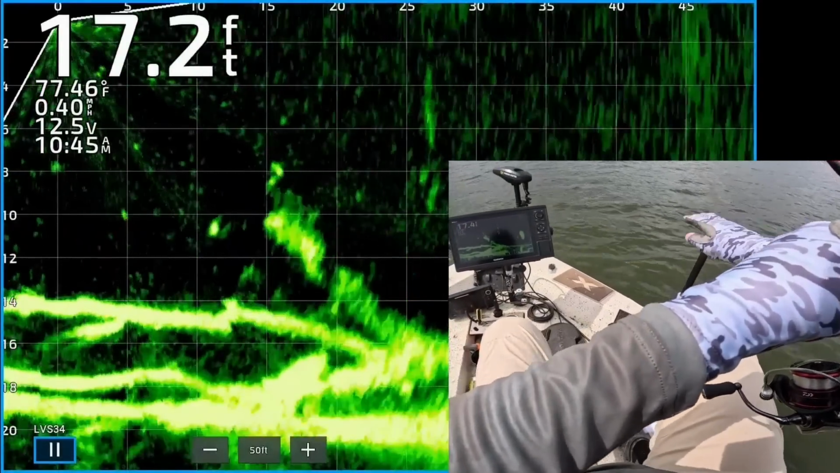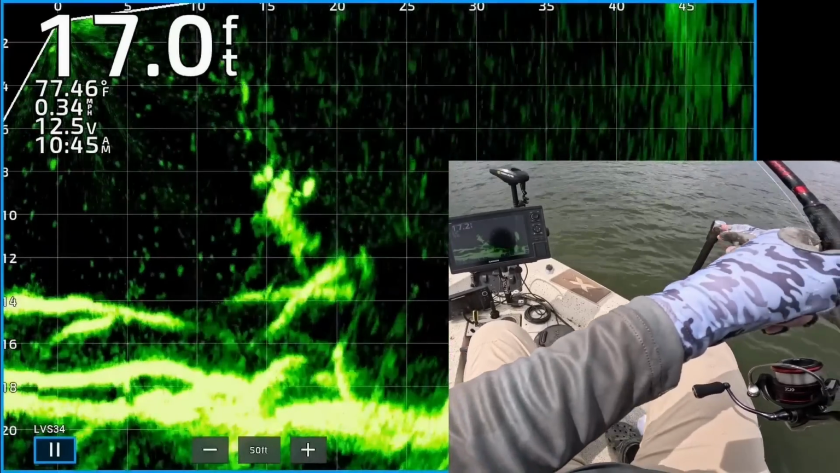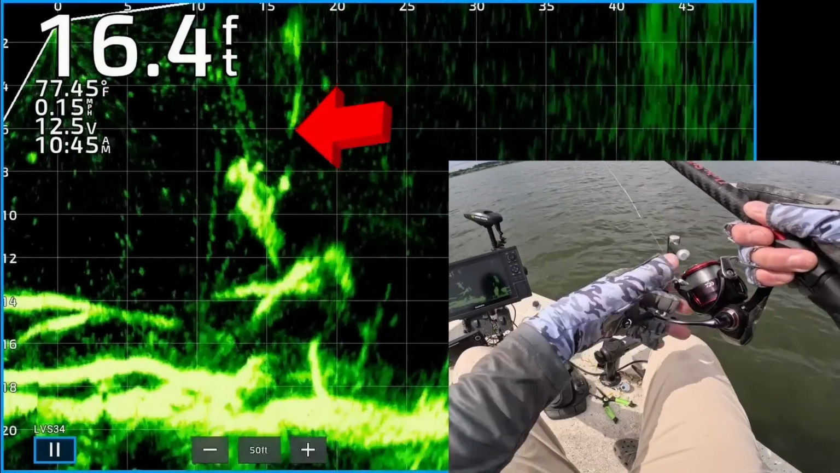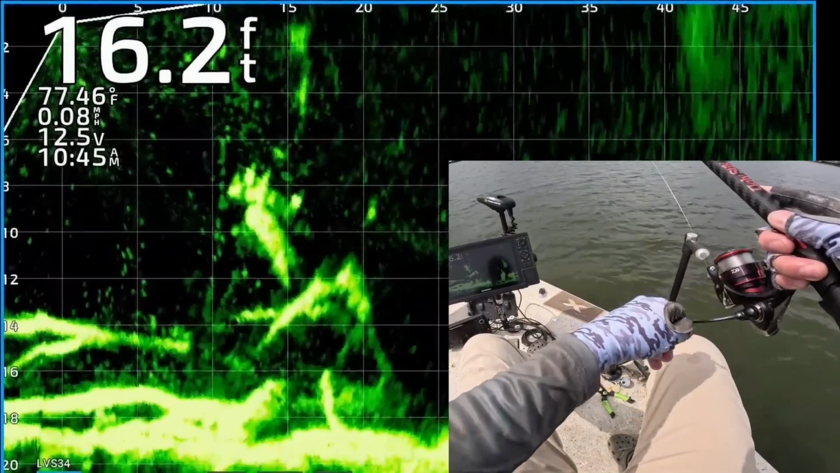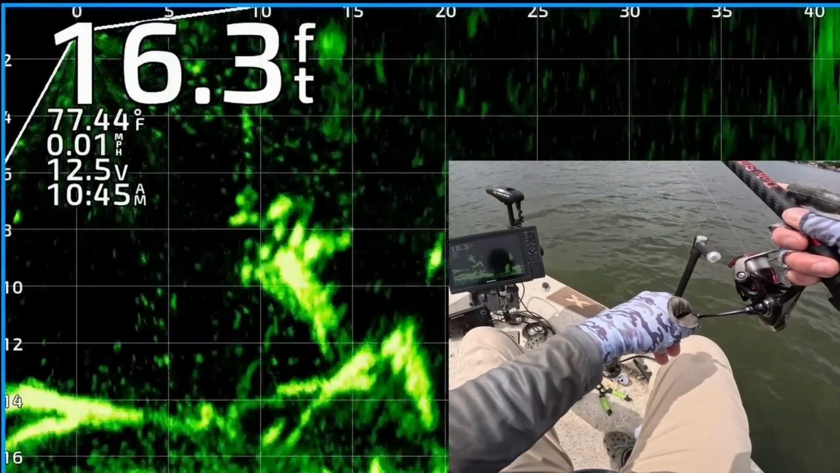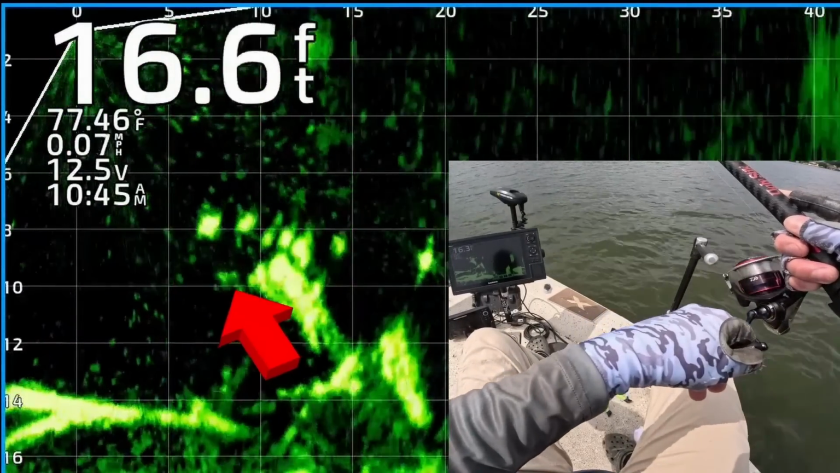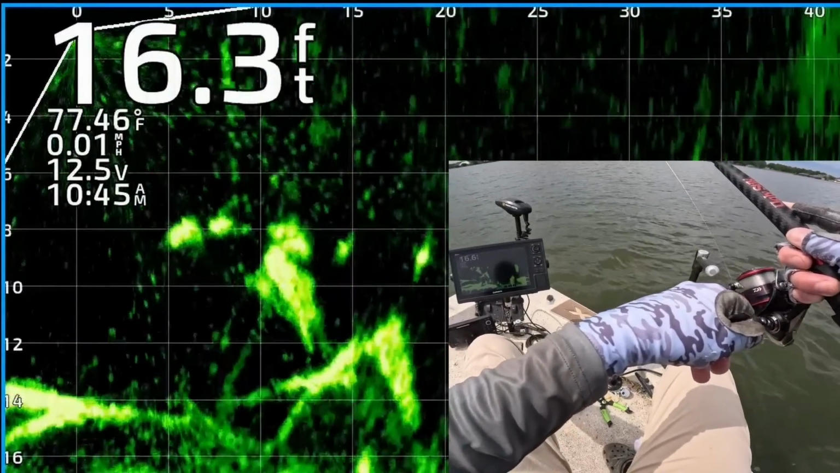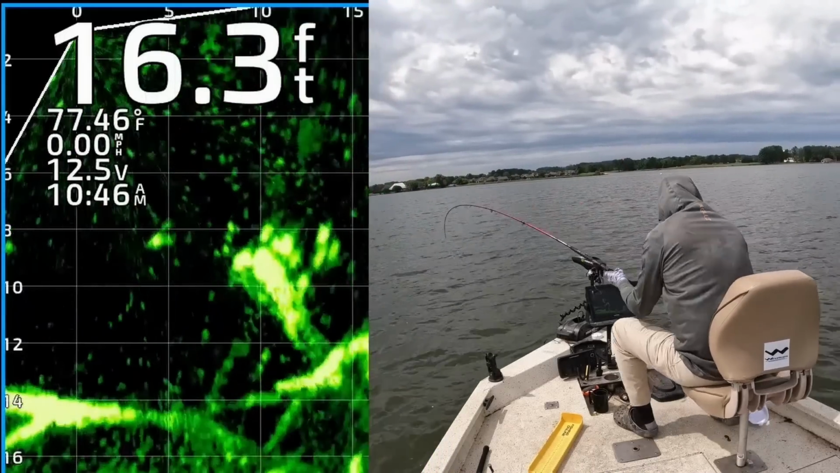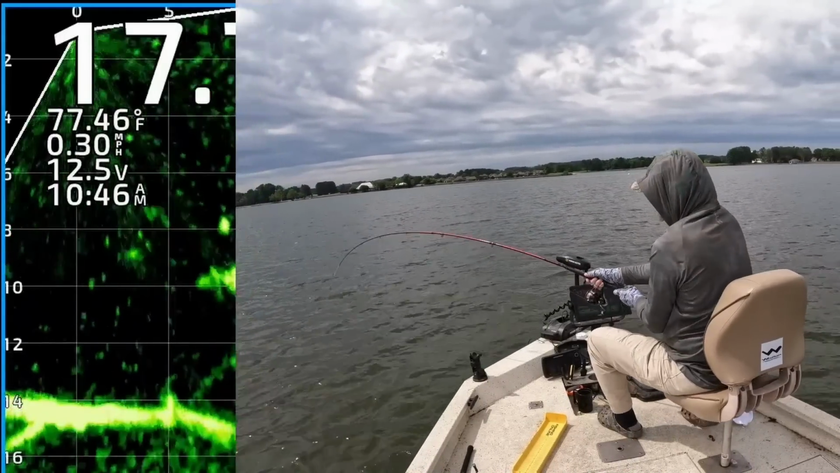Alright, moving on to a different brush pile. There's another group of fish right on top of that tree. There's my jig and weight coming down to them. Right in the middle of them. One of them's chasing it. Got him. Yes. He came up and got that.